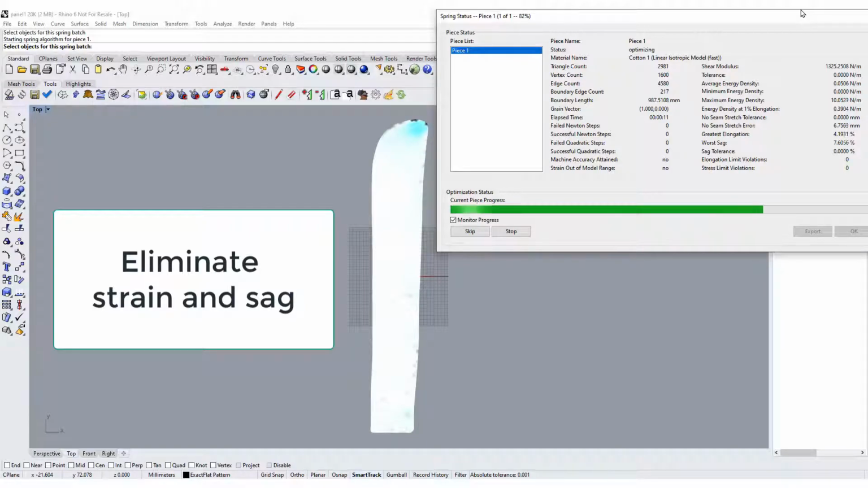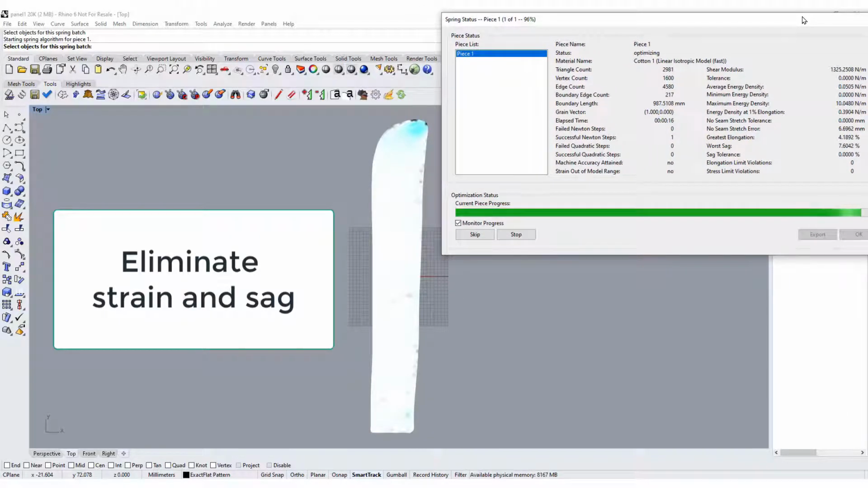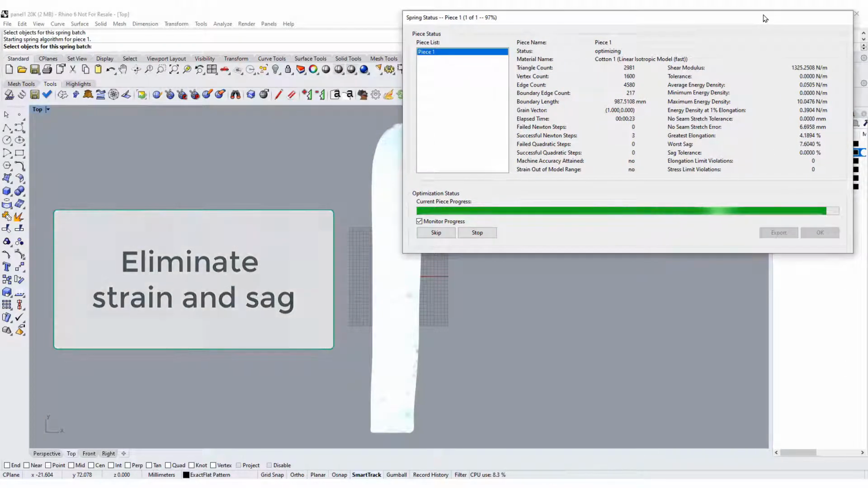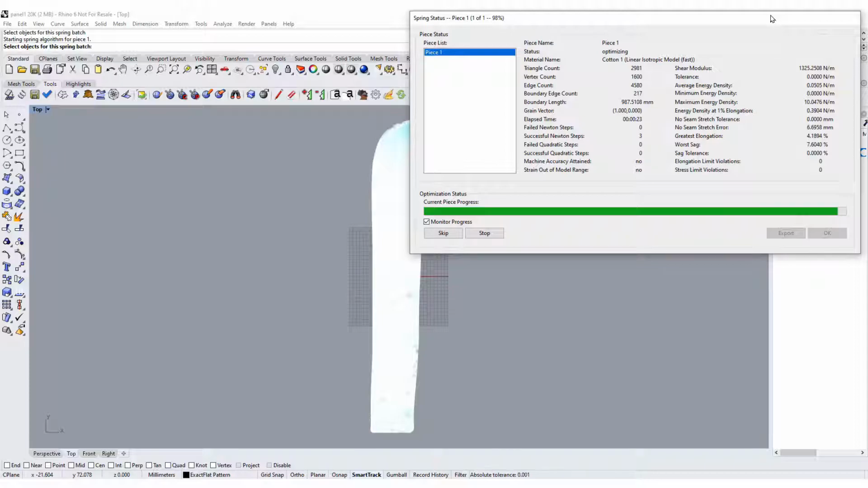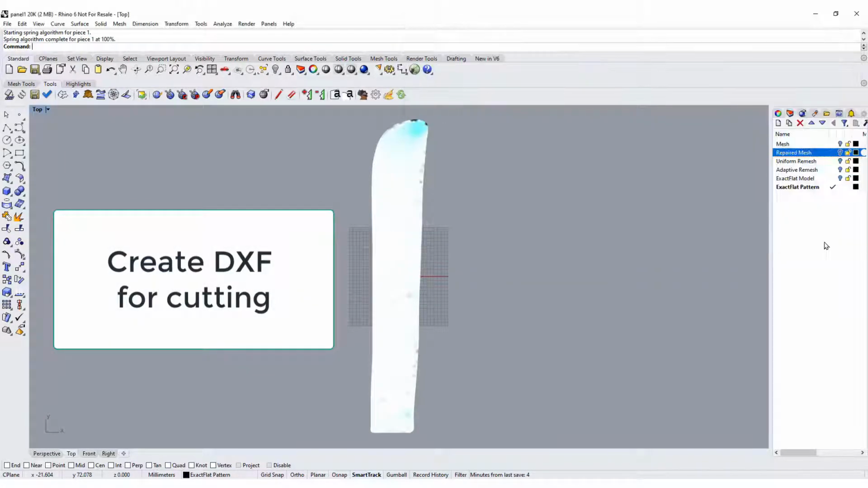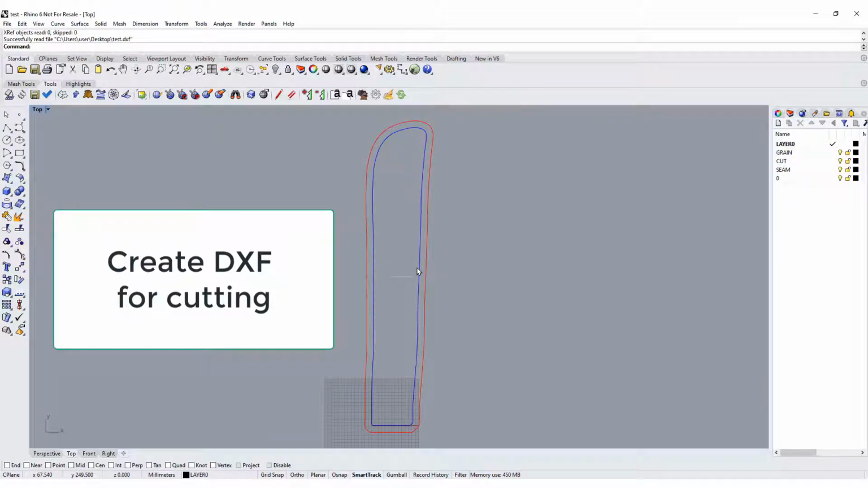Here we're running a number of different algorithms, searching for strain, searching for sag, and then redrawing the mesh elements in such a way that both are eliminated. And you can see for this piece, it just takes less than a minute or so. And once our patterns are done flattening, we create a DXF for cutting. And here's our DXF.